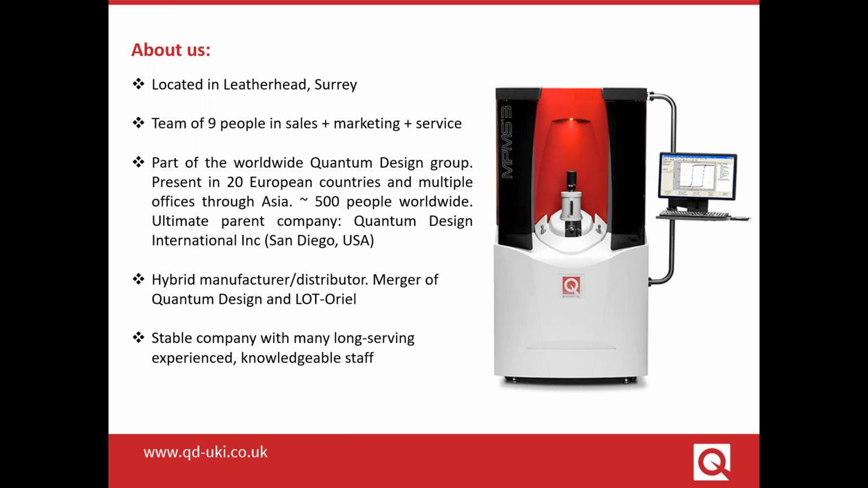We're a hybrid manufacturer and distributor which came about by the merger of two companies: Quantum Design, a North American manufacturer of low temperature instruments for the measurement of magnetic and physical properties, and the second company being LOT, or LOT Oriel, a well-established distributor of scientific instrumentation throughout Europe. We've been in business for about 35 plus years and have a lot of highly experienced and knowledgeable colleagues on hand to help you with your work.